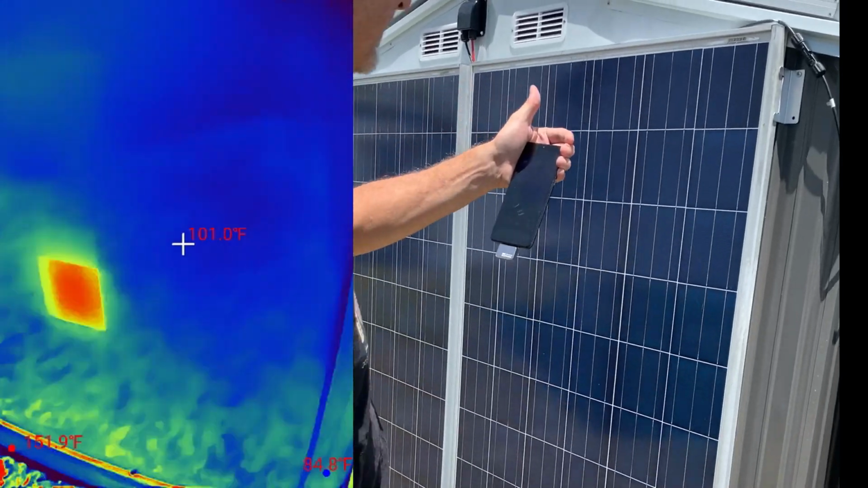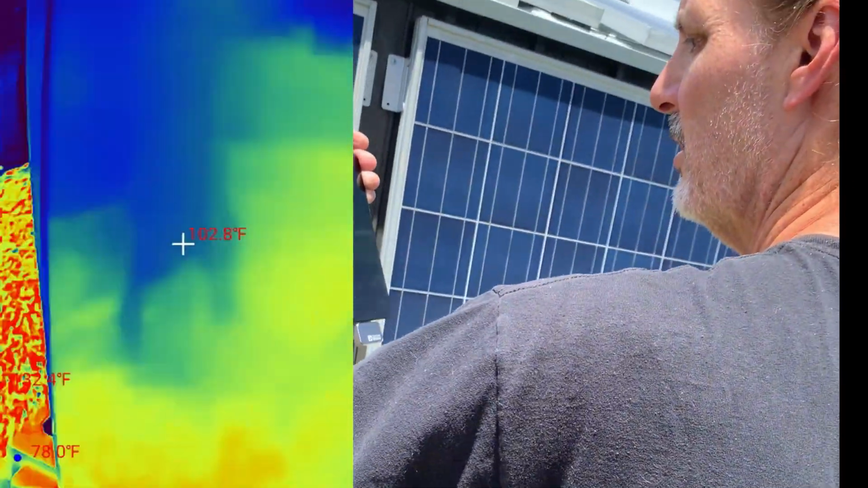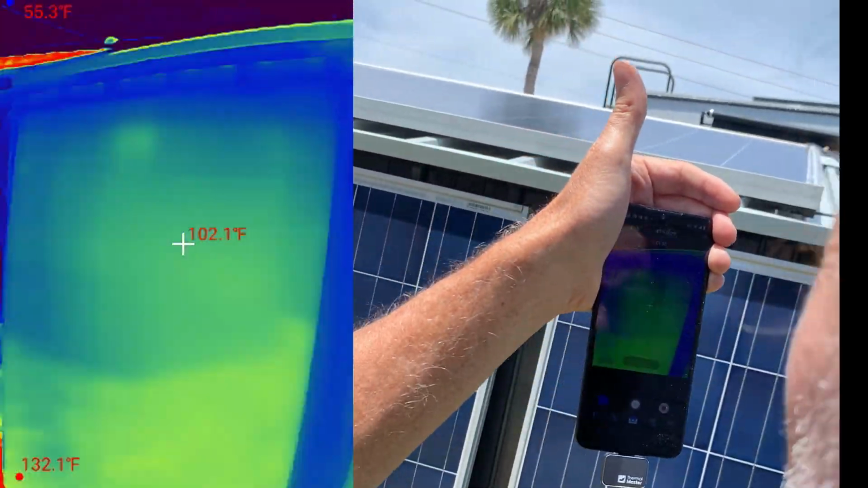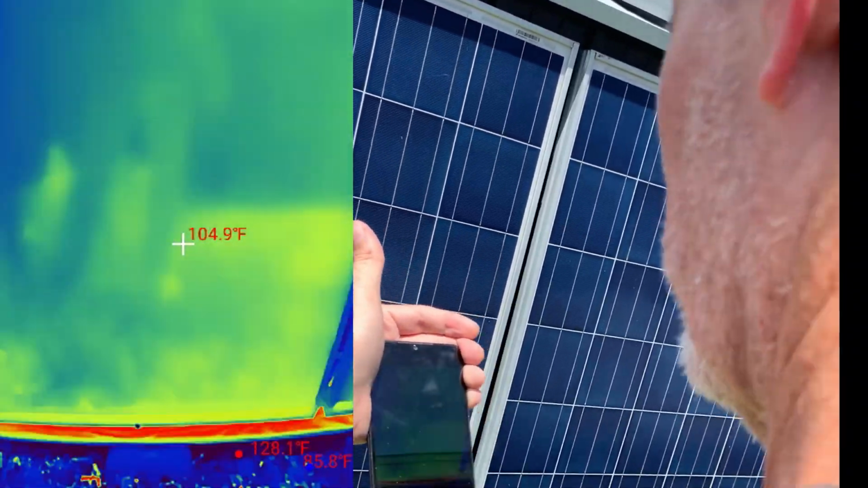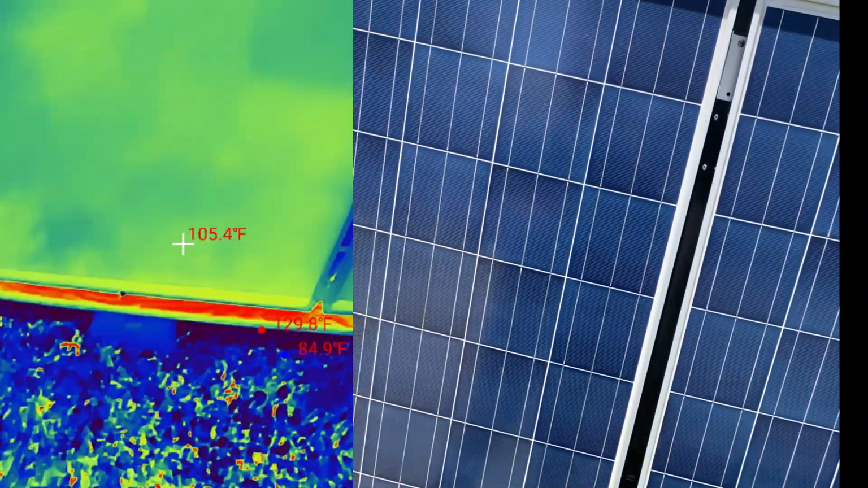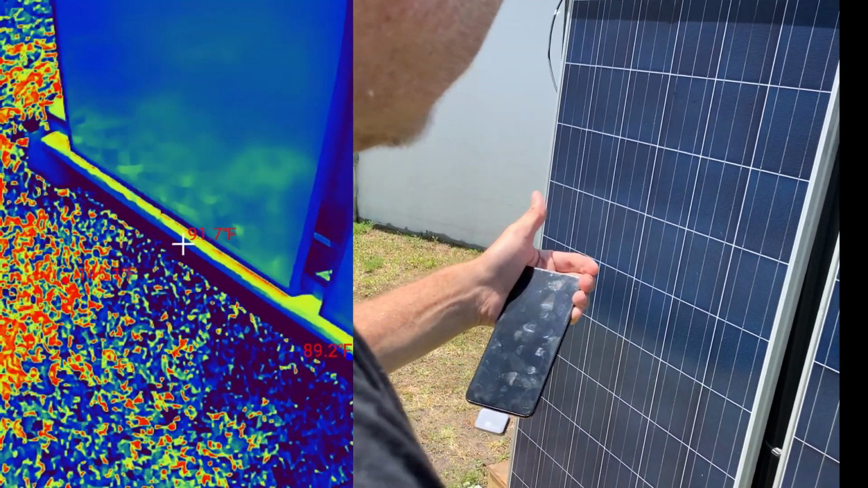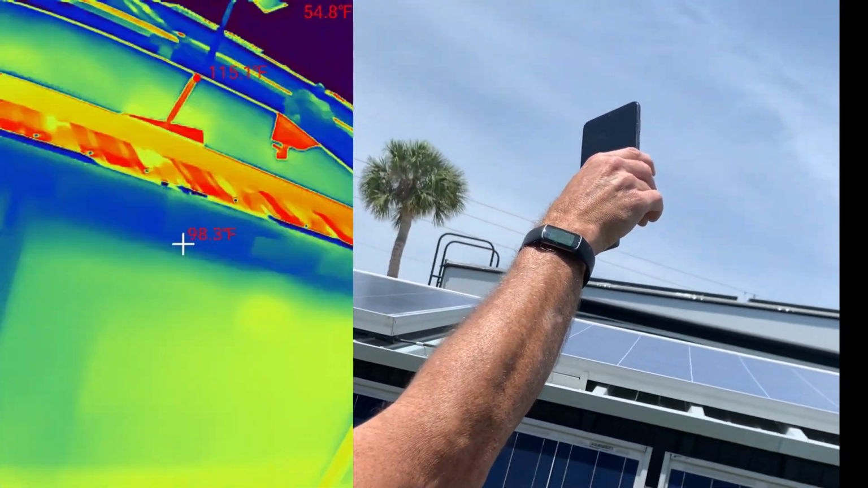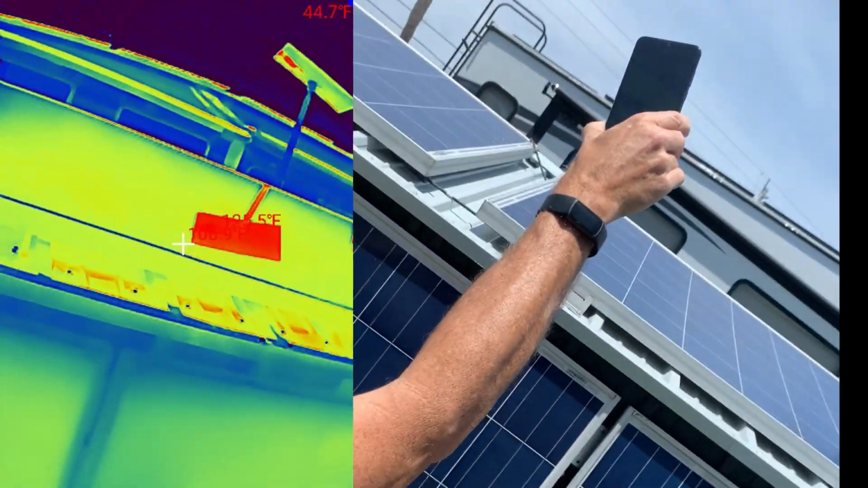All right, so as we continue here, you can see these panels are basically much better temperature gauged and not really have a bunch of hot spots on them. The hottest spot is that 2x4 running across the bottom that's absorbing that heat and doesn't have a real good way of dissipating it. I am going to shift and go to the ones up here on the top of the shed, and I've got a hot spot up there on that one too.